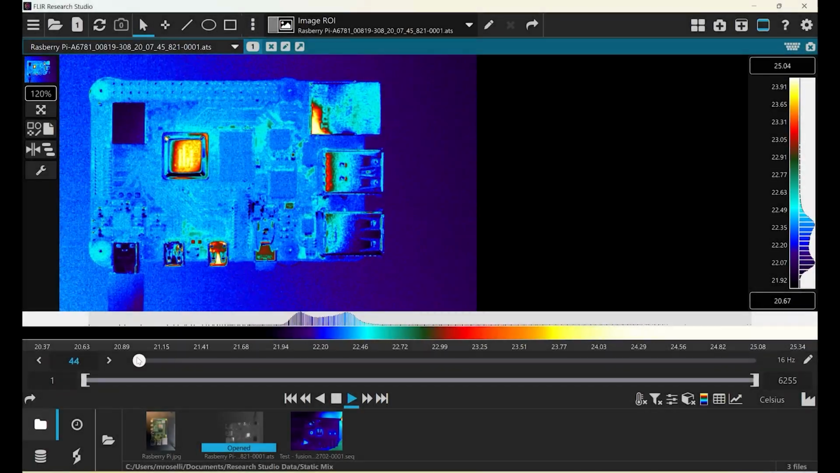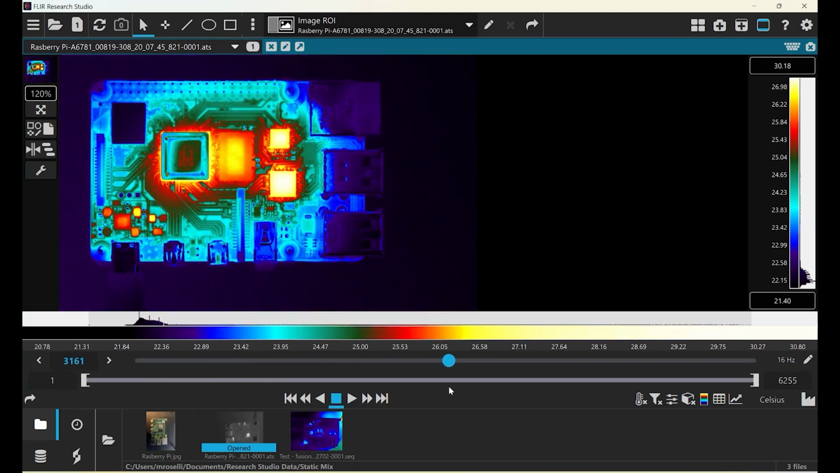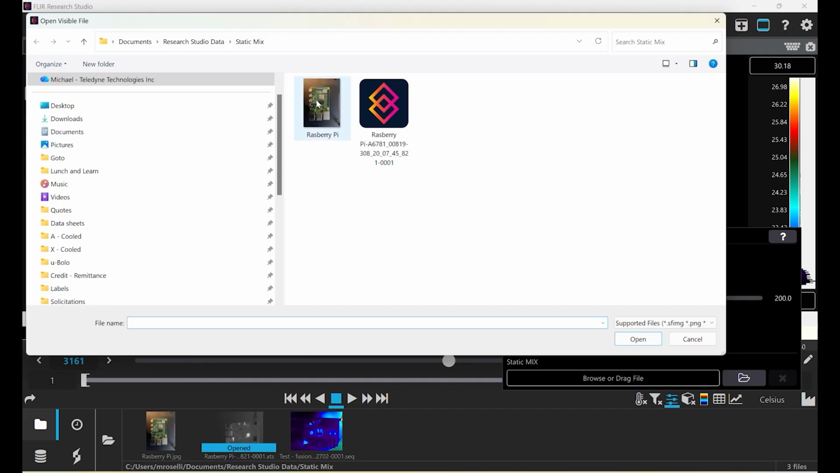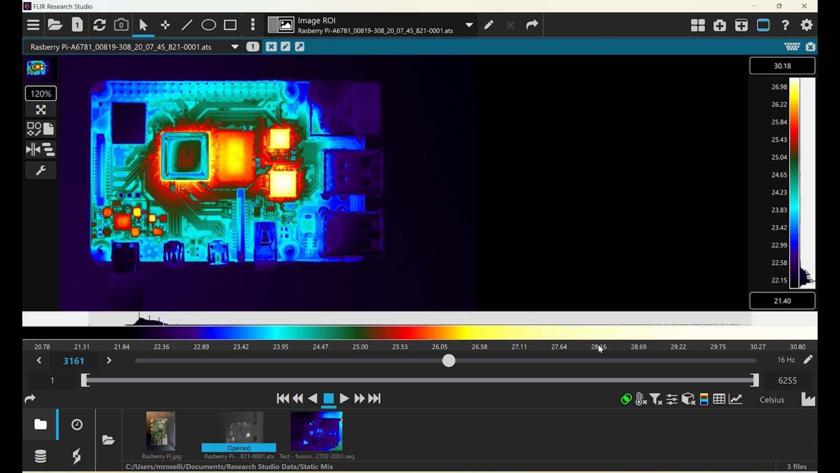Here I have taken a thermal sequence of a small PCB powering up and then powering down. I'm going to go over to the image enhancement dialog box, and at this point I can either drag a JPEG or the image that I'd like, or I can browse. In this case, I'm going to browse my directory and grab the image that I collected with my cell phone just earlier. And we select the image, which gets imported into the software.